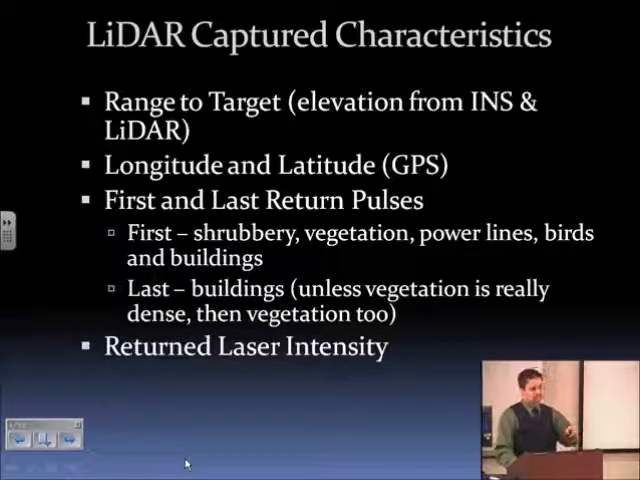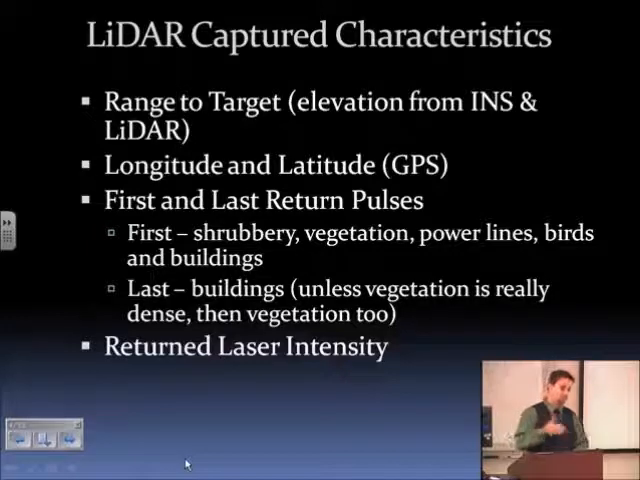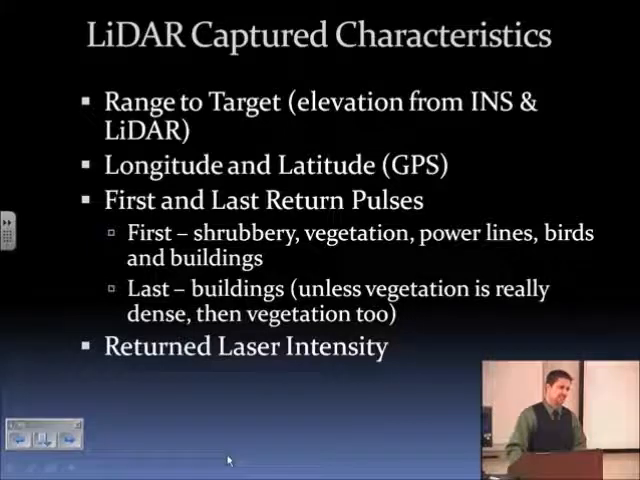You'll see lots of first and last return pulses, or high first and last return pulse differences, for vegetation, whereas you won't with the tops of buildings, because you're not going to get any penetration. But the beam will hit the top of the building, and then the whole beam will come back mostly all at once. You also get the return laser intensity sometimes.